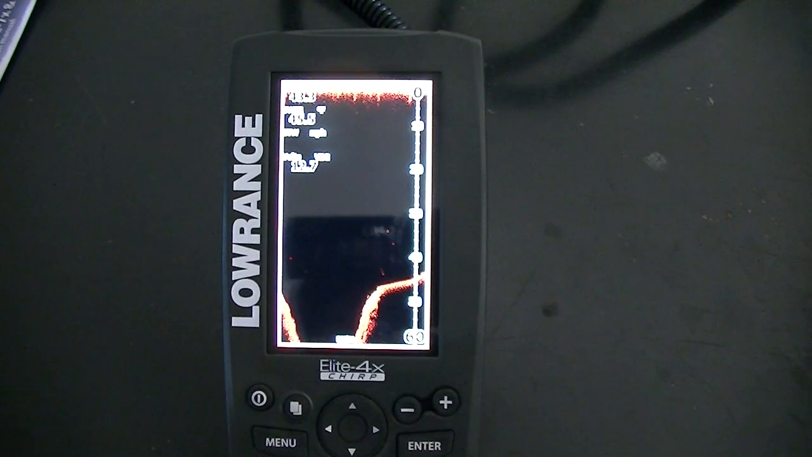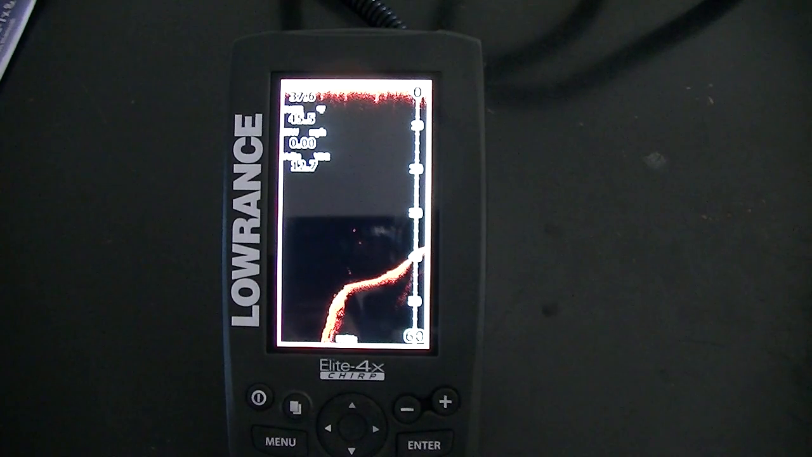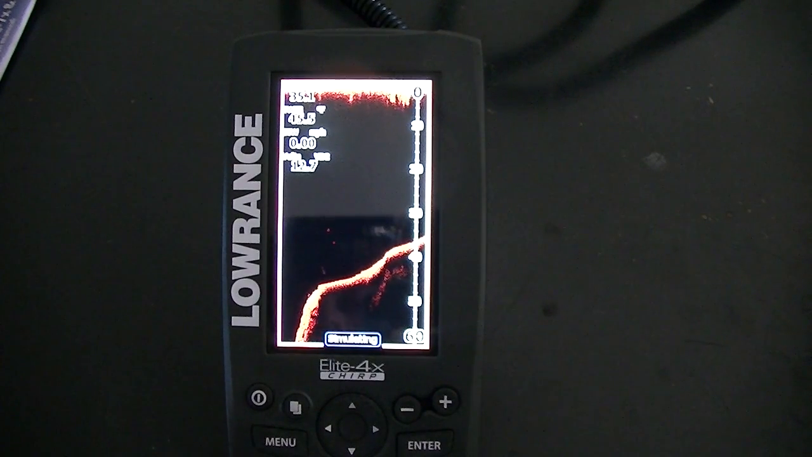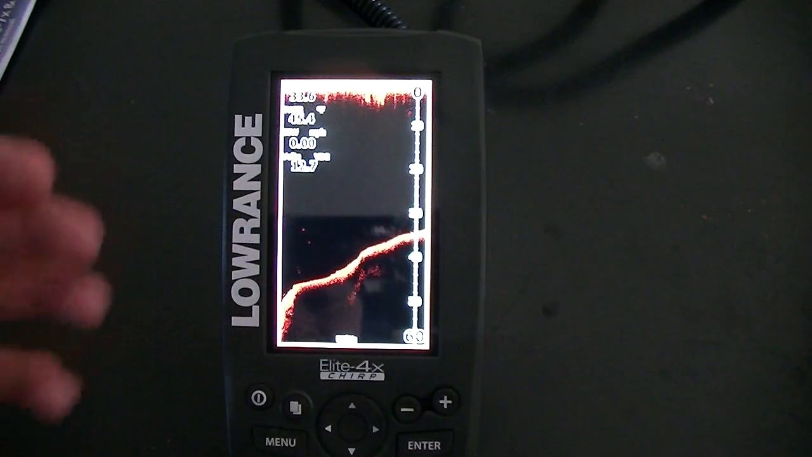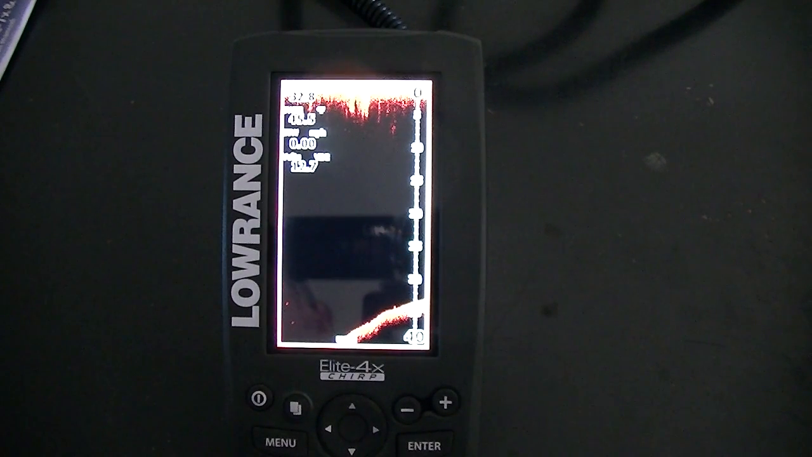But if you really want to find out if that is a rock, a bush, wood, or a log, then downscan imaging is really what you've got to use, because they use this to locate shipwrecks in the ocean and stuff like that. If there was a shipwreck right here, you would see the mast, the shape of the boat, everything. That's a good feature to have, so you really know what's going on on the bottom.